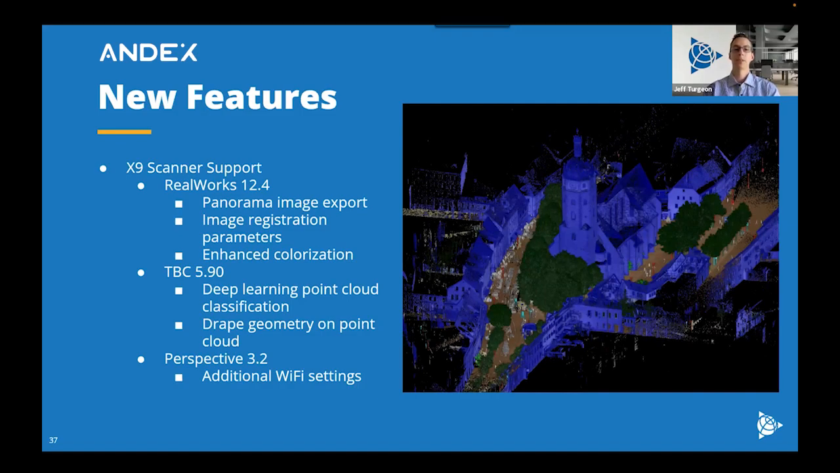And then with TBC, this will be out any day, so I won't touch on it too much. I'll let the TBC team talk about it. But their new deep learning point cloud classification, which is shown on the right here, is fantastic. And then the addition that you're looking for in Perspective is 3.2, which has all the features I mentioned, plus a couple of other ones like additional Wi-Fi settings.